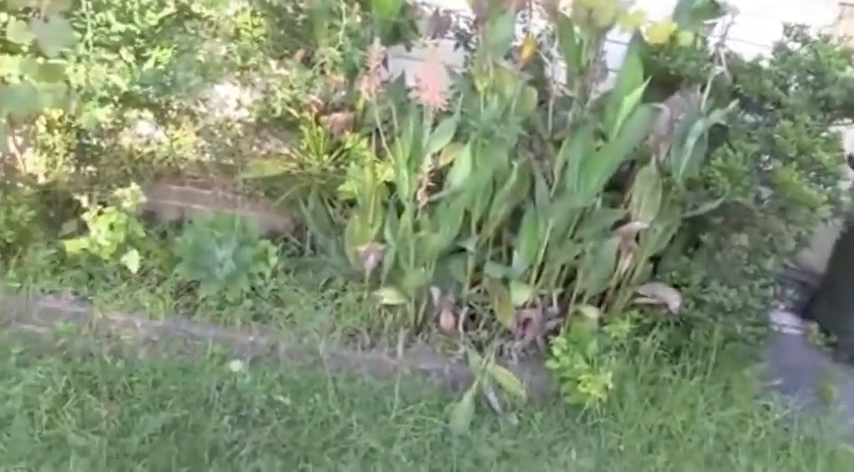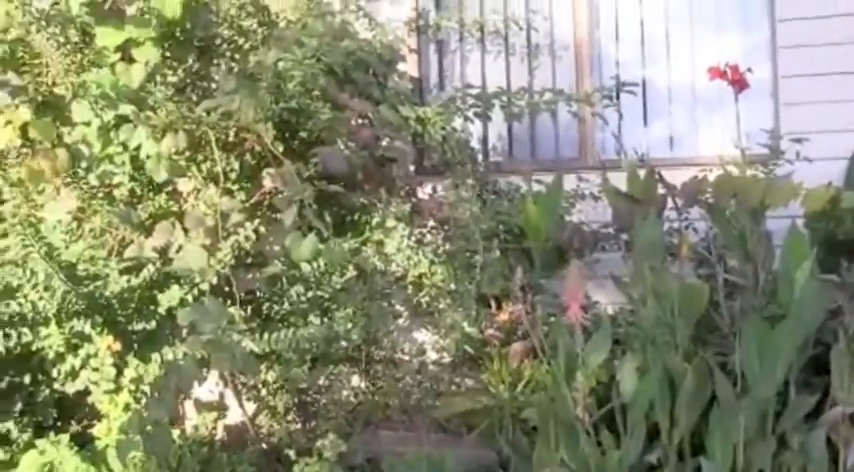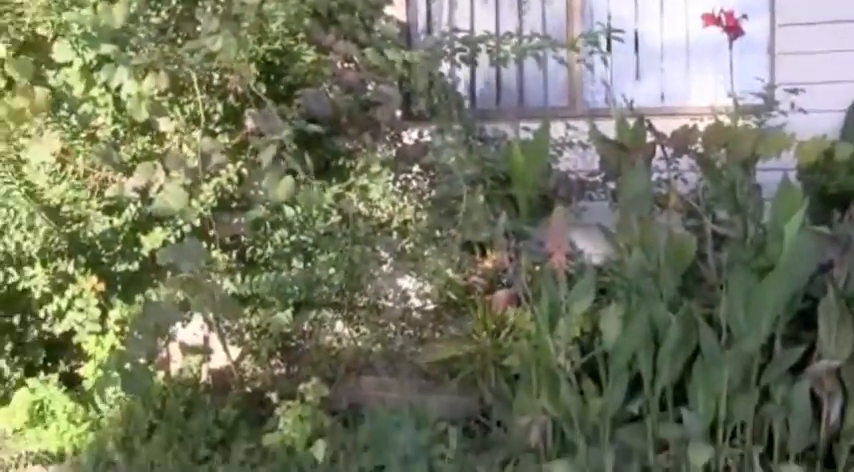Just coming to the front of the property, the brick dwarf wall foundation along the front of the property is concealed by the plant overgrowth, so I can't see if there's any cracks in that brickwork. And it's certainly worthwhile pruning off that plant overgrowth away from the exterior of the building so you get airflow and you don't get a concentration of damp as such.